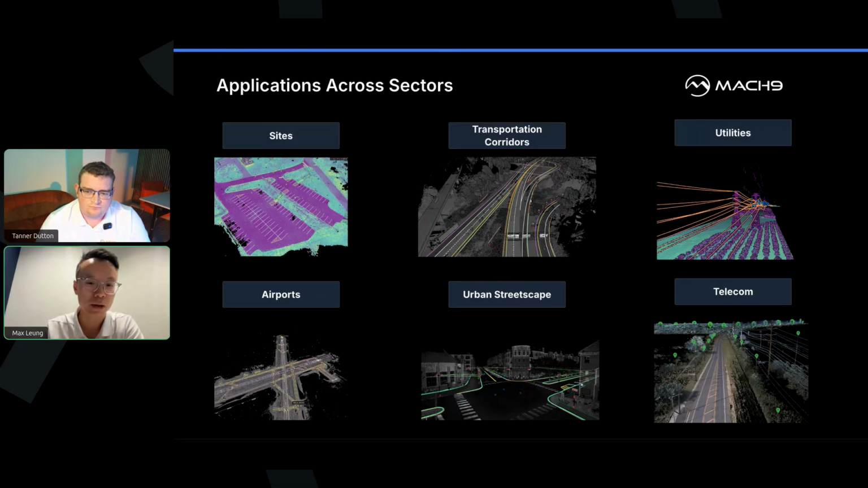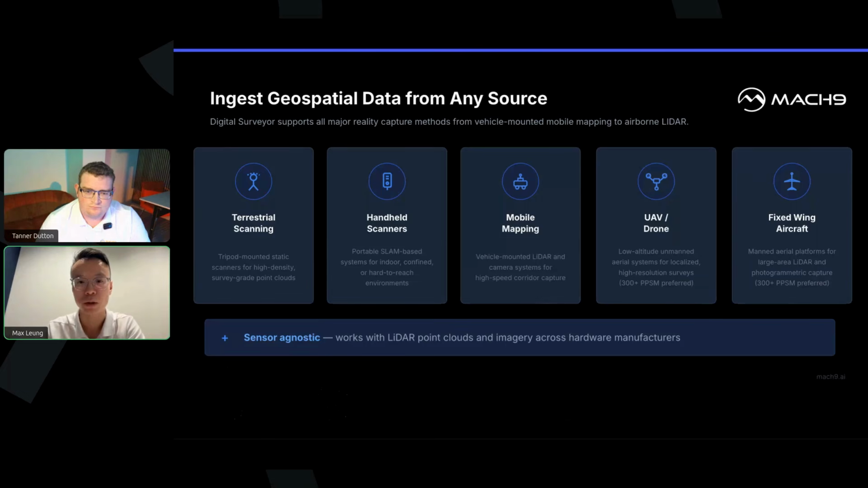We're happy to announce that we can support different types of scanners. We've had clientele from RIEGL leverage our terrestrial scanning capabilities, our mobile mapping, as well as the UAV drone side and fixed wing as well. What we want to go through today is a couple of examples from RIEGL data to show you what extraction and the outputs are like.